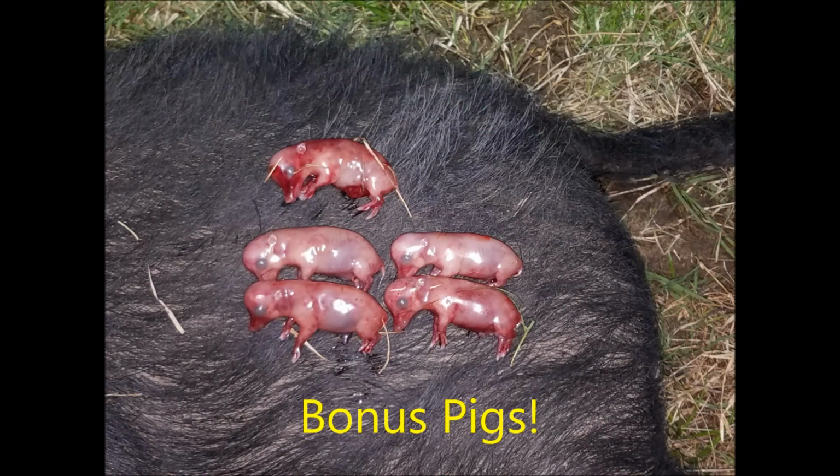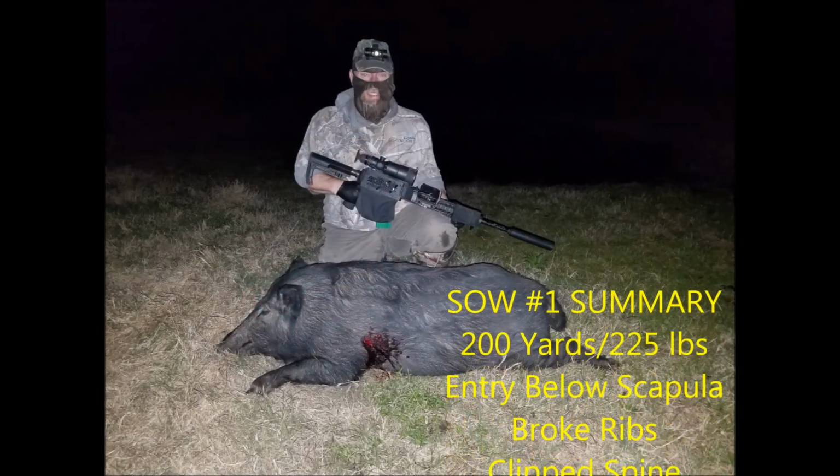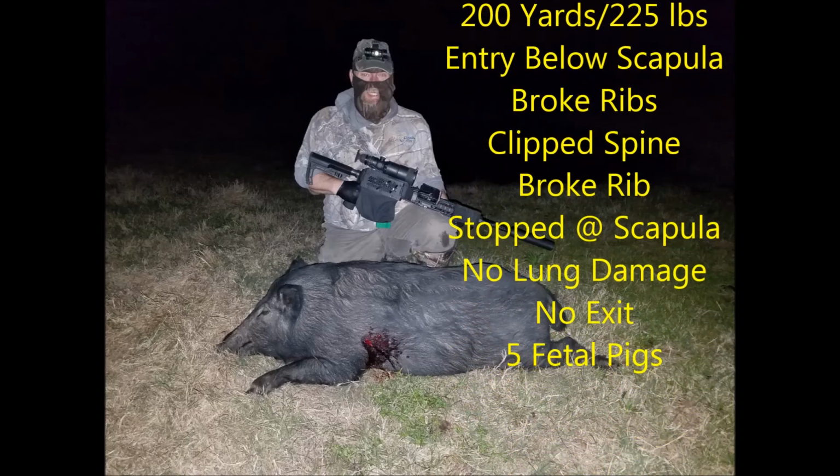As a bonus, she had 5 fetuses on board. Based on the necropsy, it would appear that she was stopped because the bullet hit her spine and then she bled out in place.